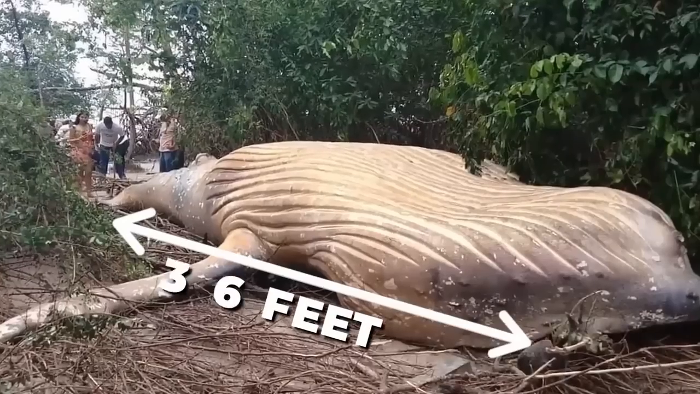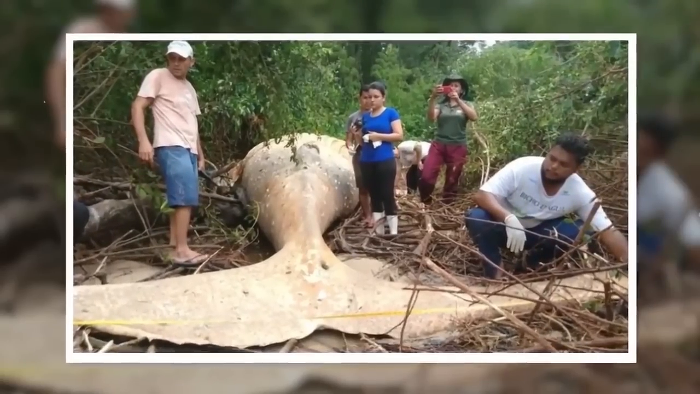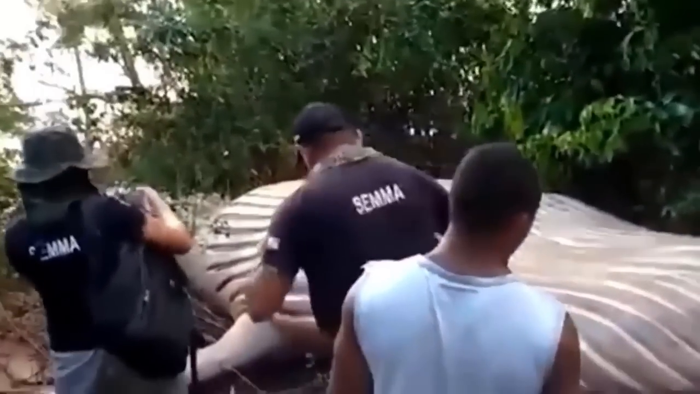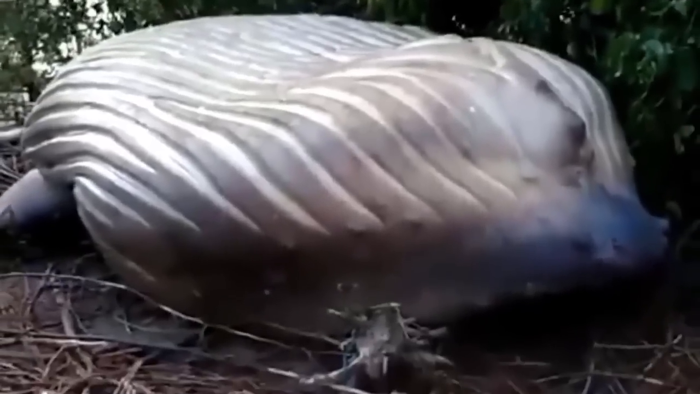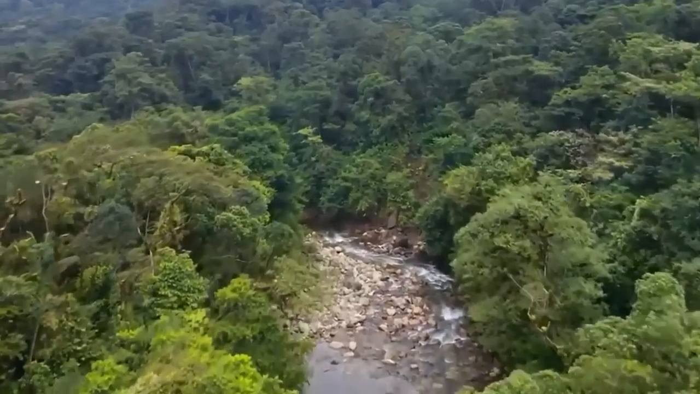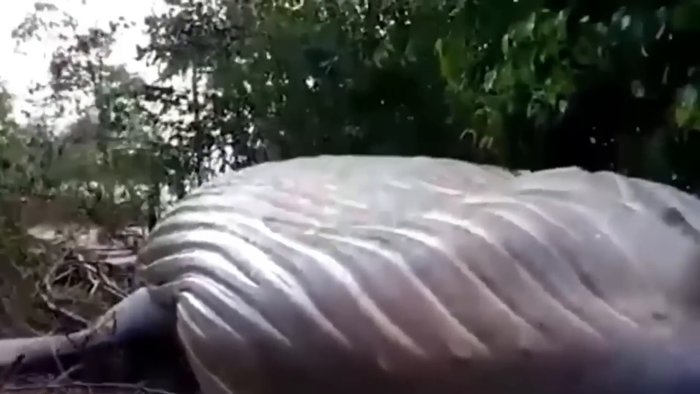This humpback whale was found in Brazil. This 36-foot whale was pretty far from the beach, which created a sense of mystery among the people who watched it. According to the scientists, the creature might have died in the water and could have been carried by the high waves, landing far from the ocean. But is that so? The Amazon being the strangest place of all, we can't say for sure what nature is up to in there.